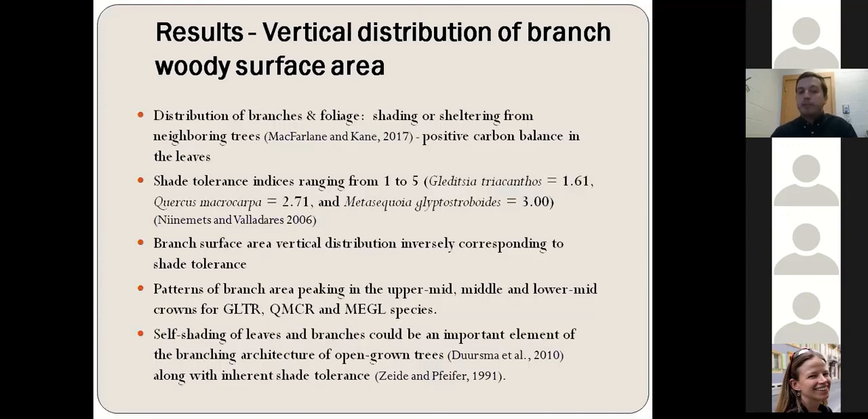Now, in order to interpret these results, we need to keep in mind that the distribution of branches and foliage is heavily influenced by the shading and sheltering from neighboring trees, so that trees can maintain a positive carbon balance in their leaves.